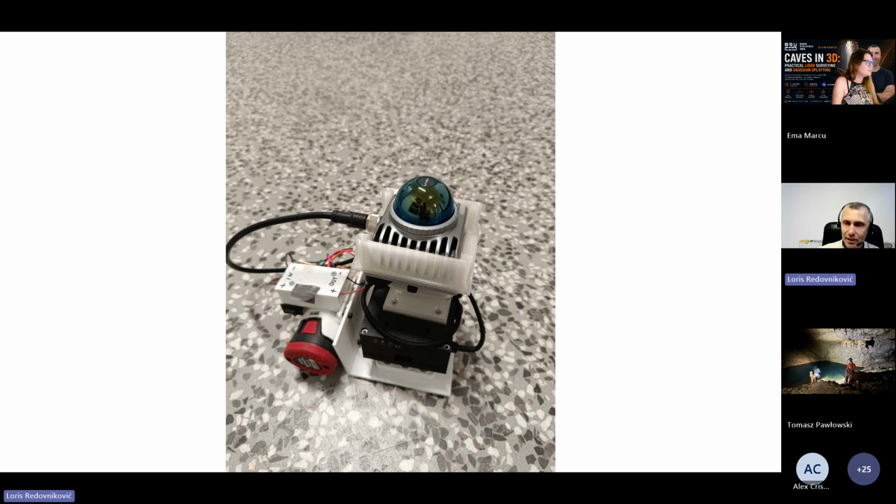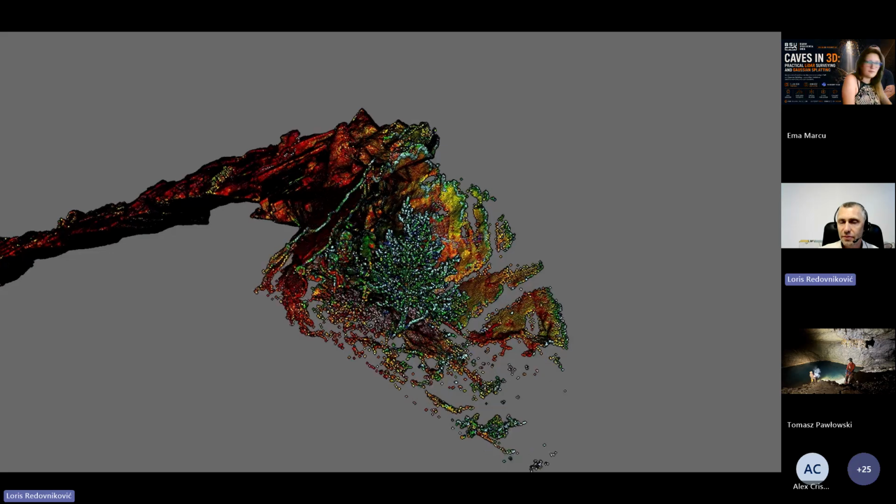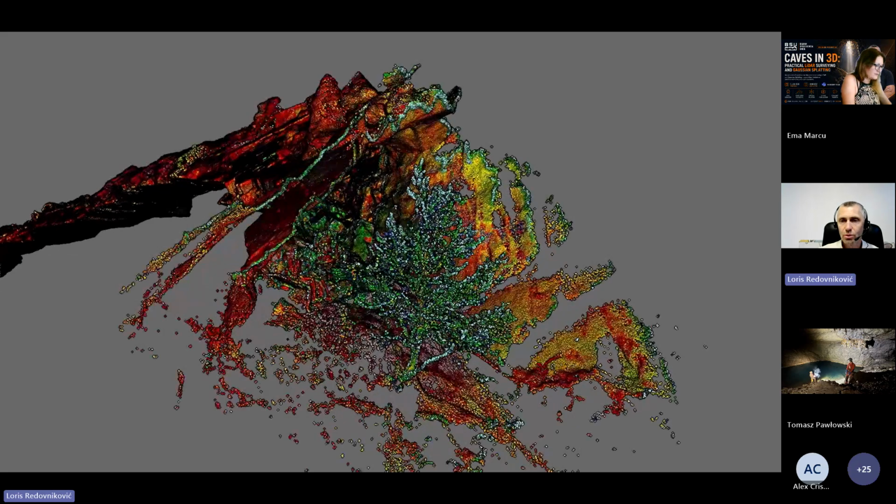I built this. This is my first Mandai system. One LiDAR, Livox Mid 360, and this is the controller and battery. This is all you need to start. And with this equipment, we got first results. I was very happy to see.